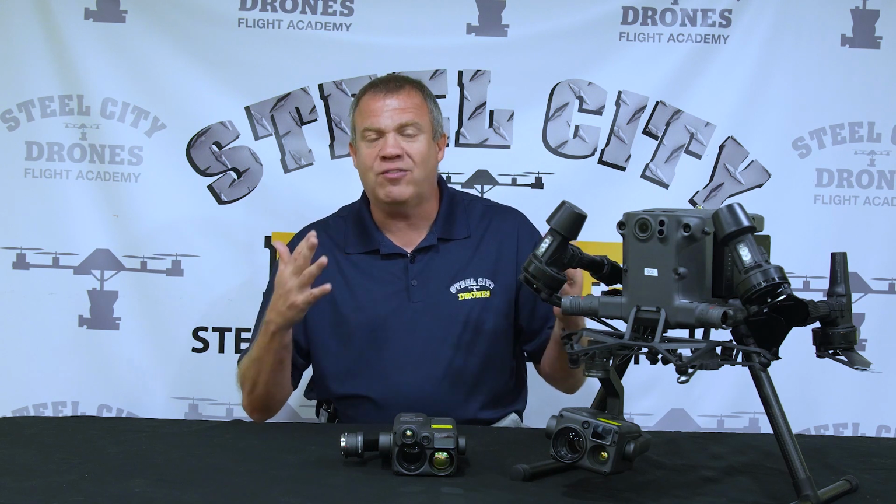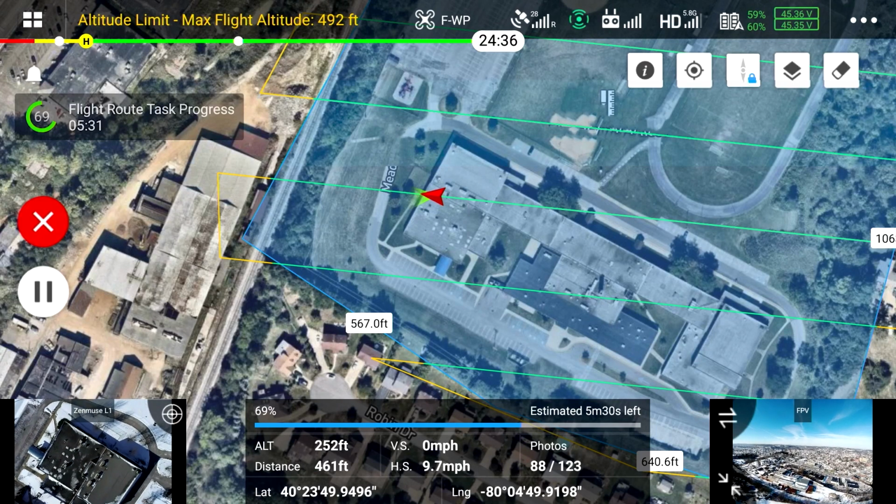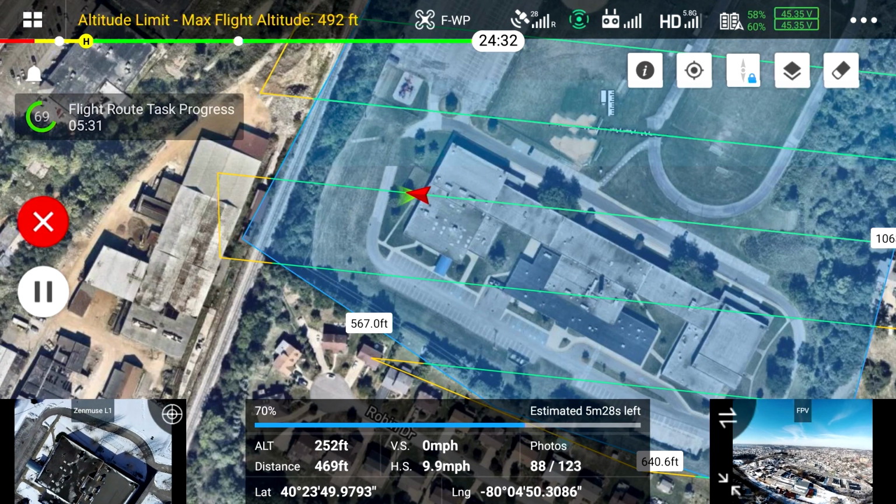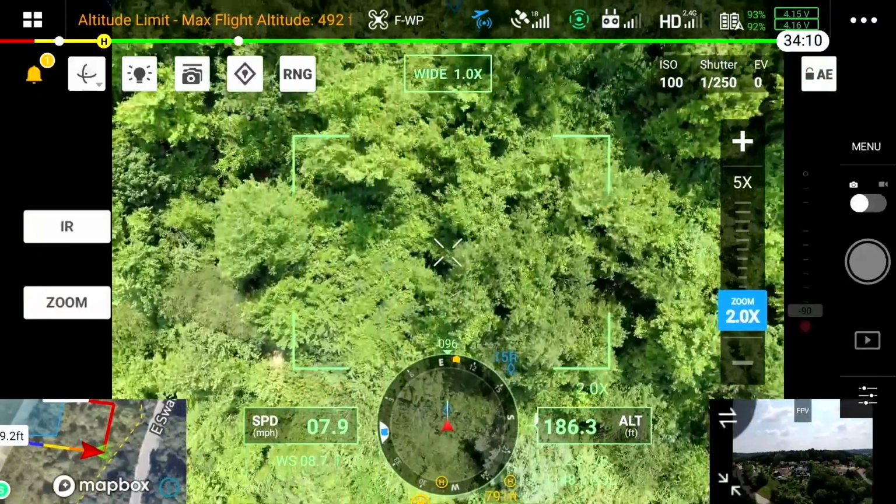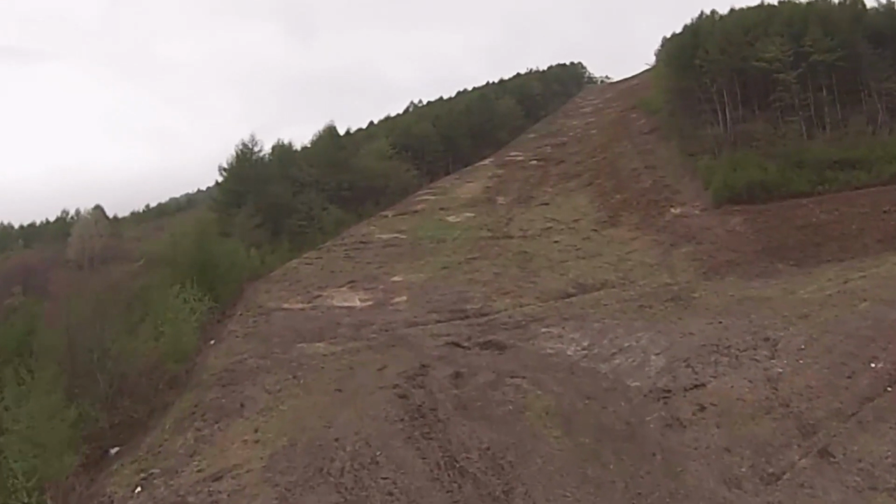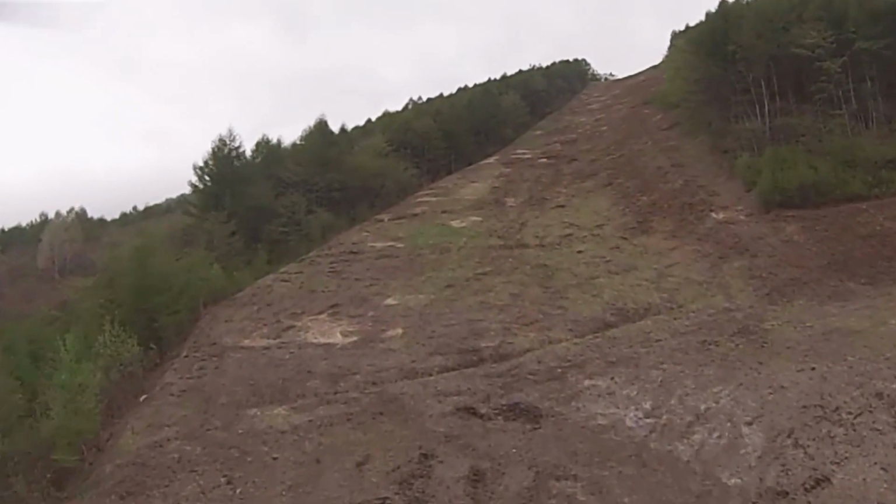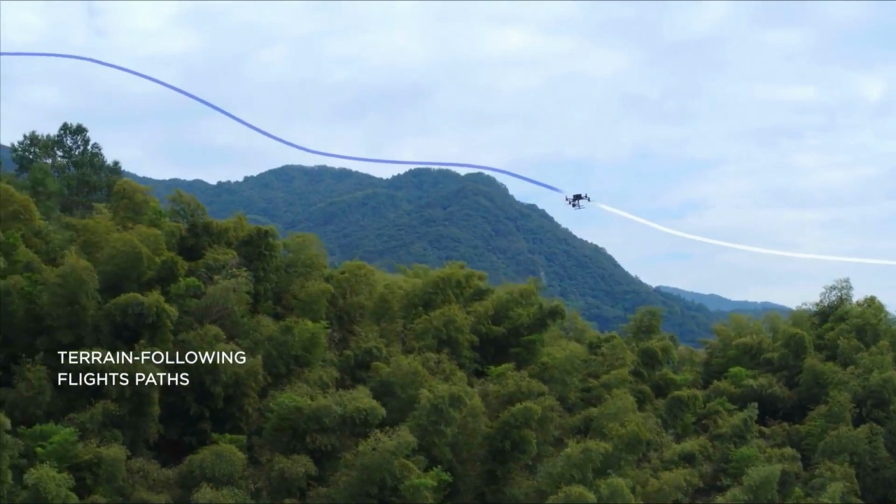You may say, well, what's the difference? Why would it be even flying close to 400 feet high? If we have a lot of terrain difference in our search grid, where we have a fairly large search grid and we have a change of altitude of more than 100 feet, where you're going to set up your autonomous flights for search grids, they stay about 100 feet above the top of the tree lines.